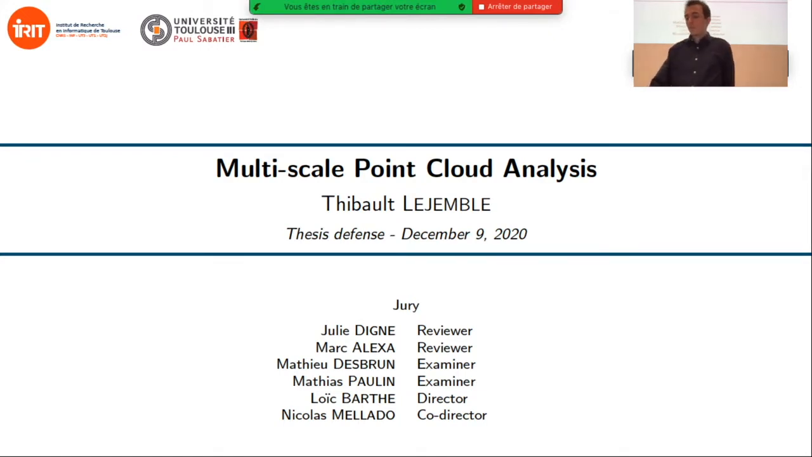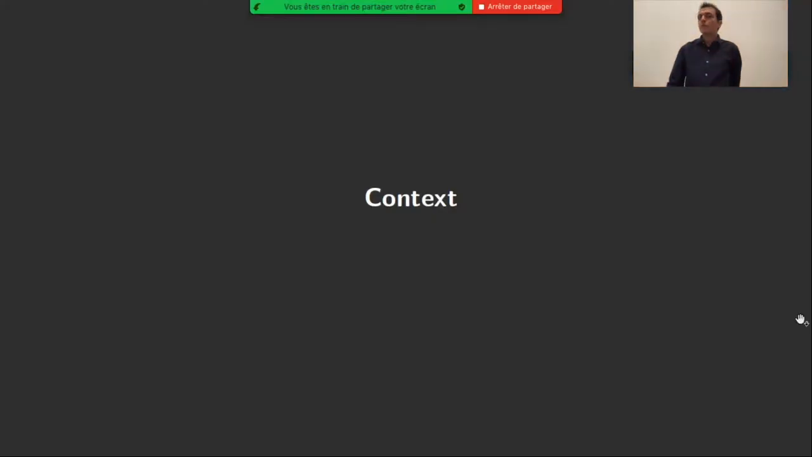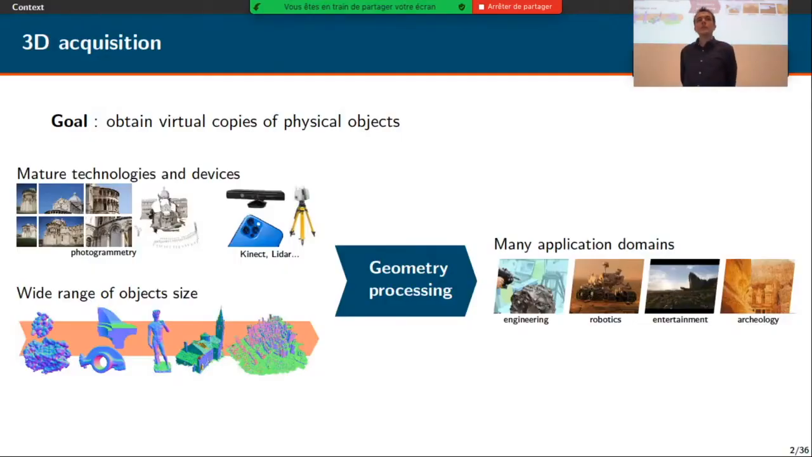Okay, thank you. Welcome everyone to my thesis defense on multi-scale point cloud analysis. I did this thesis at IRIT at the University of Toulouse with the supervision of Loic Bart and Nicolas Melado. So I'm going first to introduce the context of the thesis, which is the 3D acquisition.